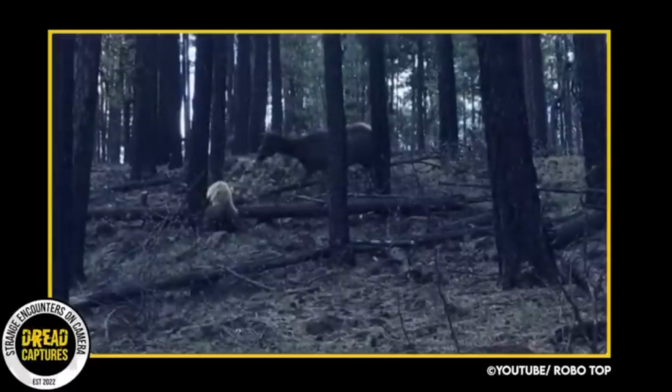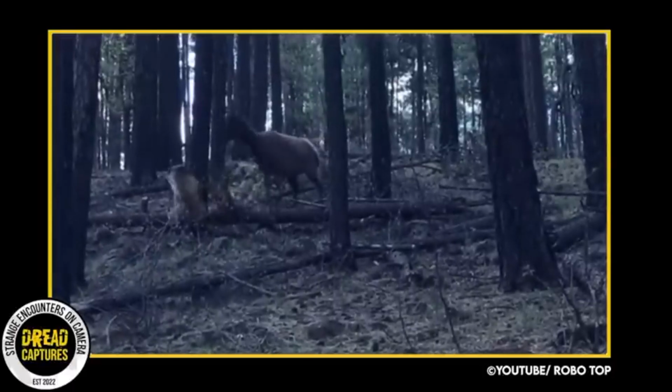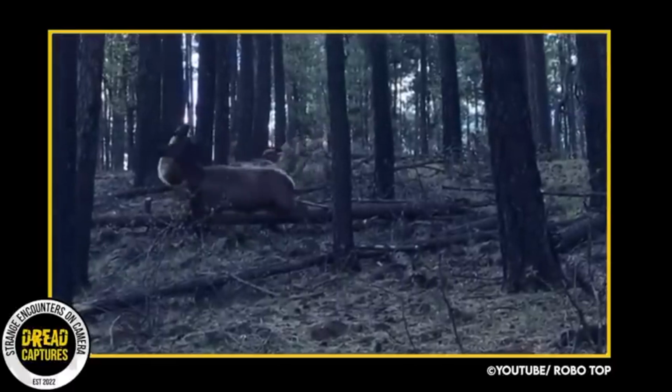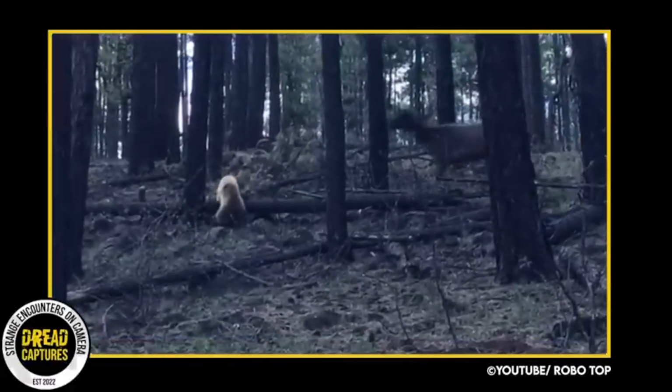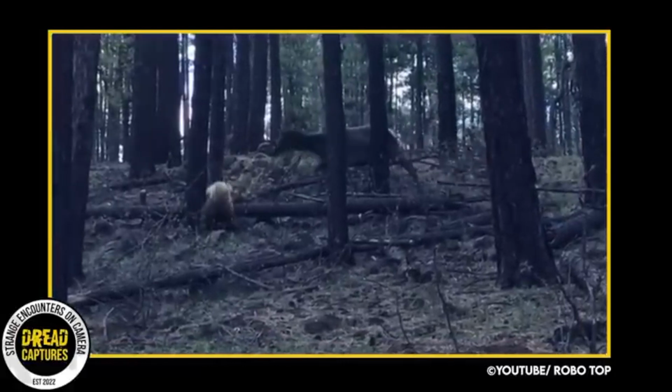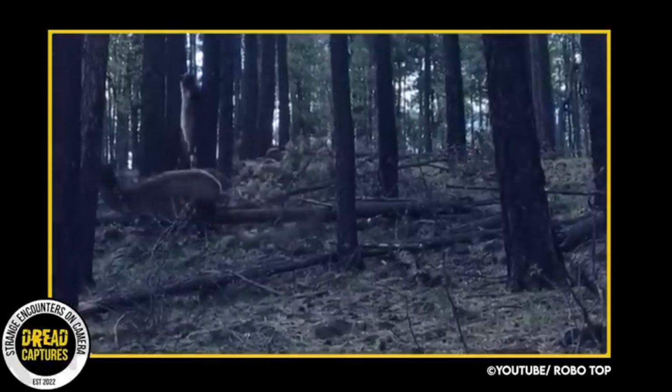For a moment, we thought the danger was over, but you could tell the bear soon realized that the mom posed no real threat and resumed attacking the calf. The bear couldn't get all the way to the calf. The calf had hidden under a fallen tree, and luckily the tree shielded it.